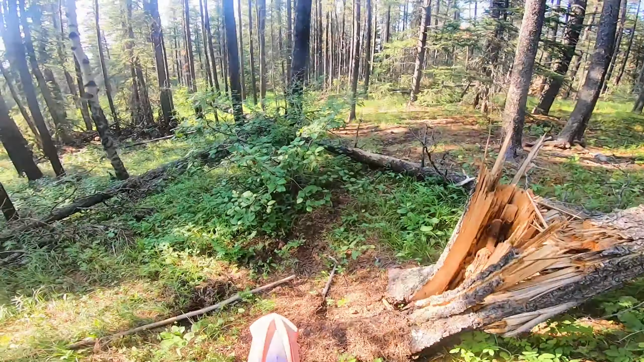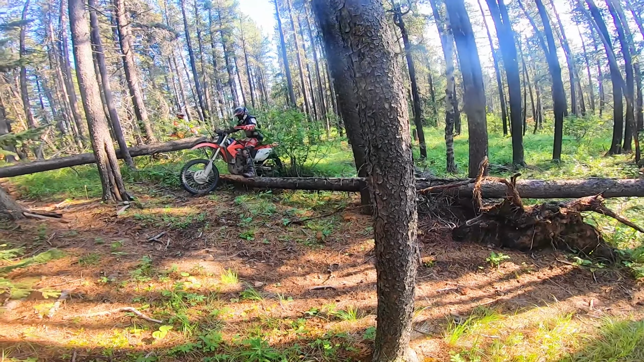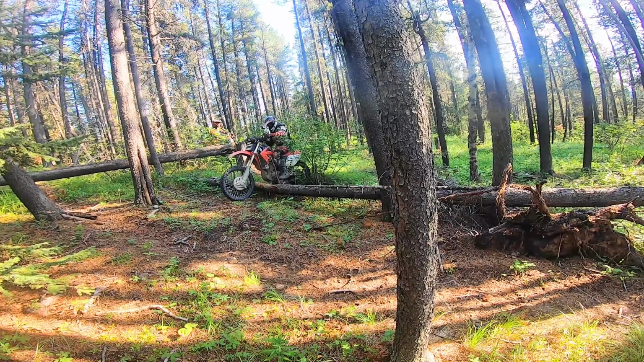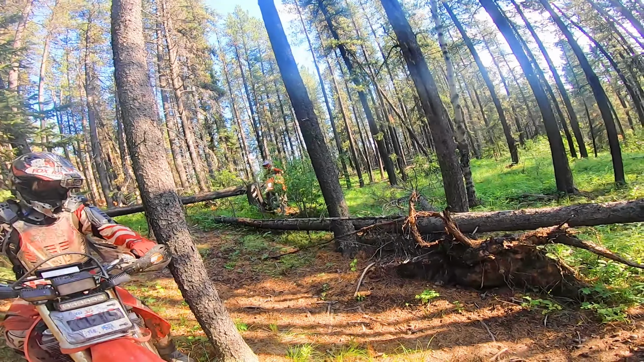Another nasty log here. It's a tricky section right there. I was lucky the camera died just in time to capture both these guys getting over this log. There it is. Yeah, Mike made it over. And you're just going to catch Luke making it over right here as the camera dies. Whoa, whoa.